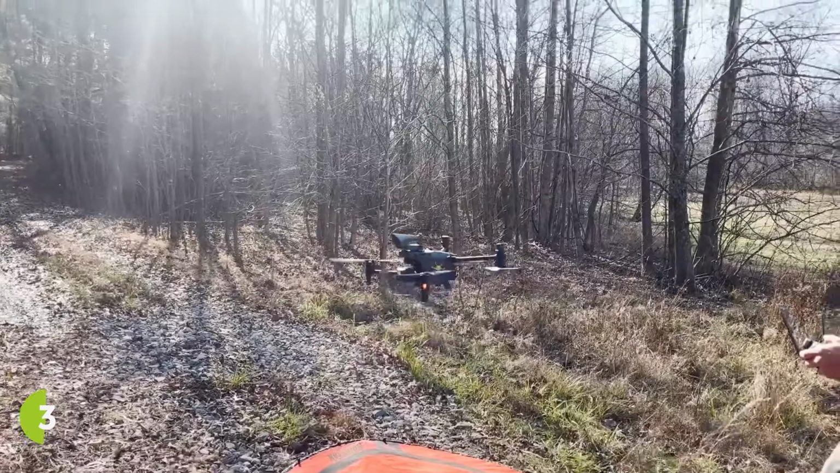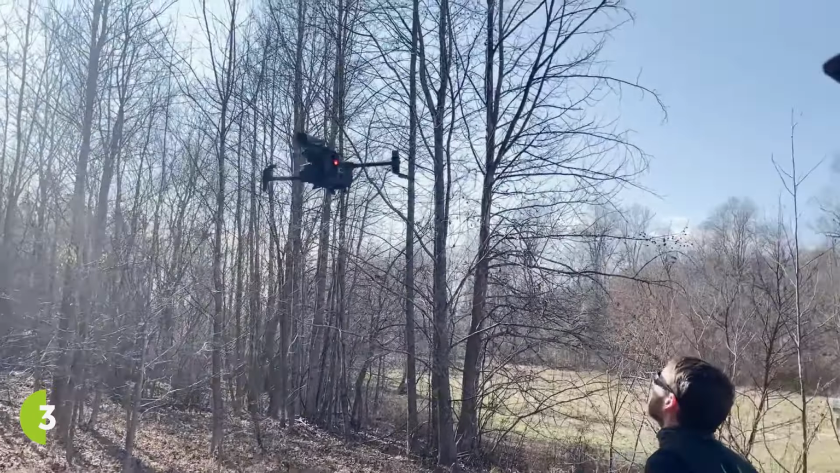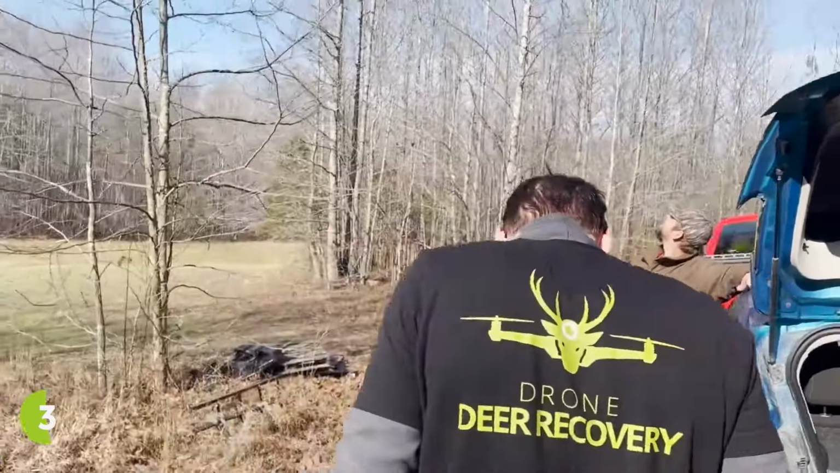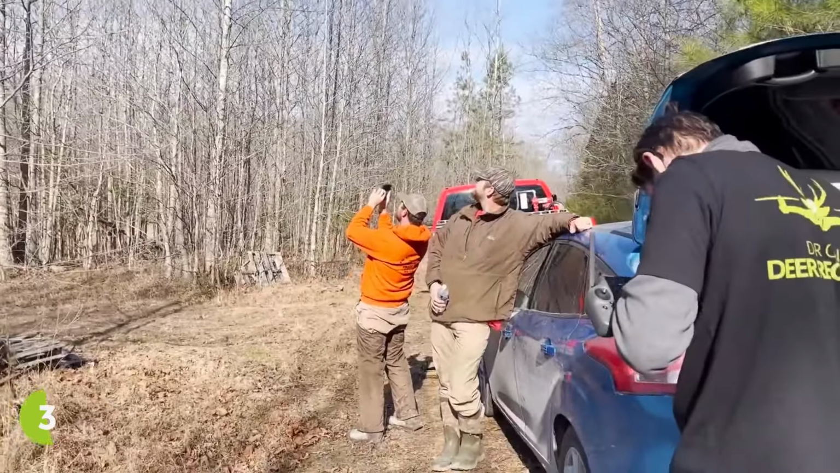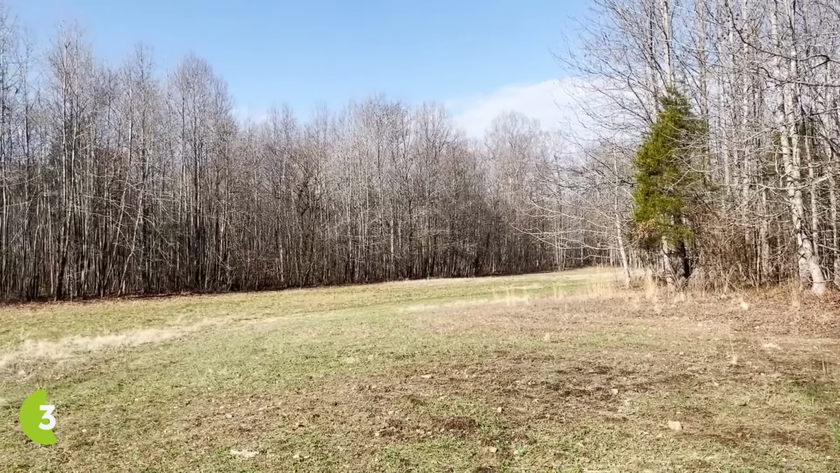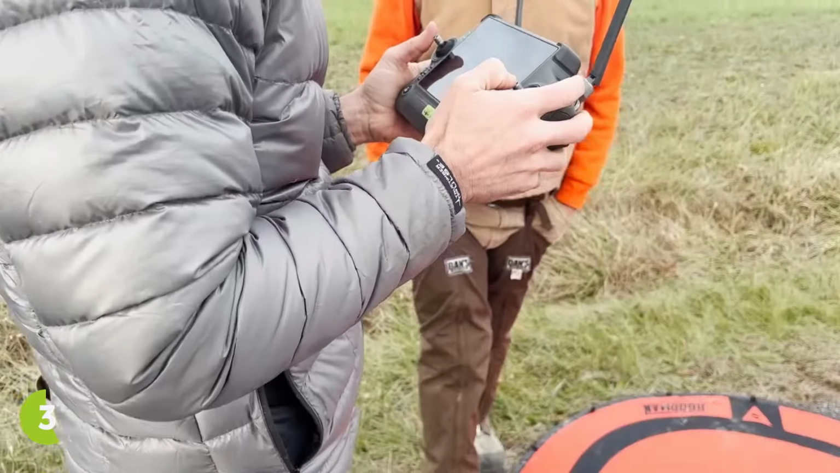He has a blood tracking dog that had got loose. Basically, he was tracking through some really thick stuff, and he got stuck in some thick stuff, and he let the dog go off the leash, and by the time he got around the thick briars, the dog had bounded up over this hill and got away and lost.